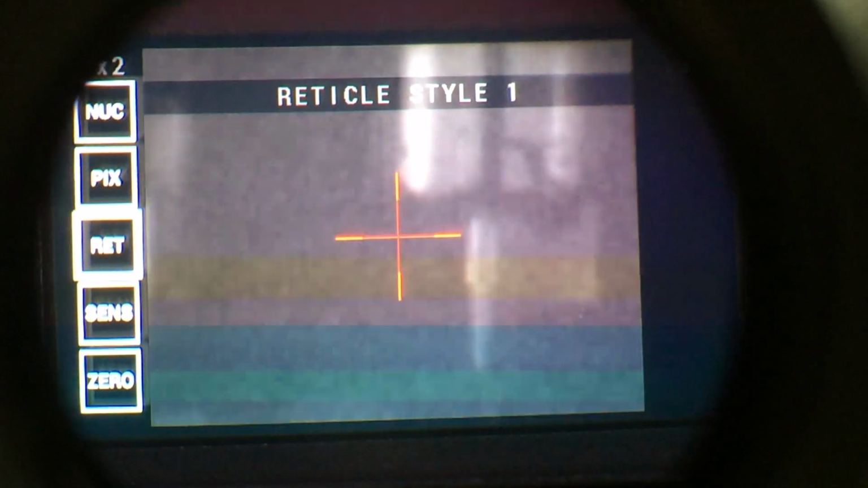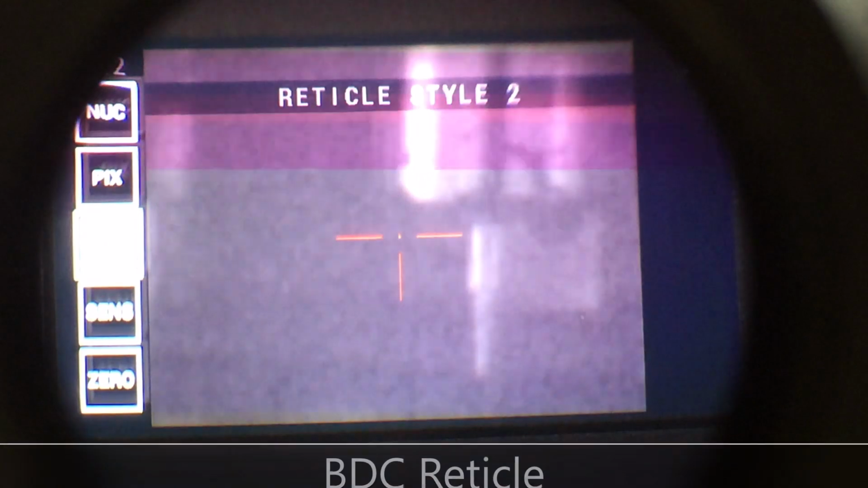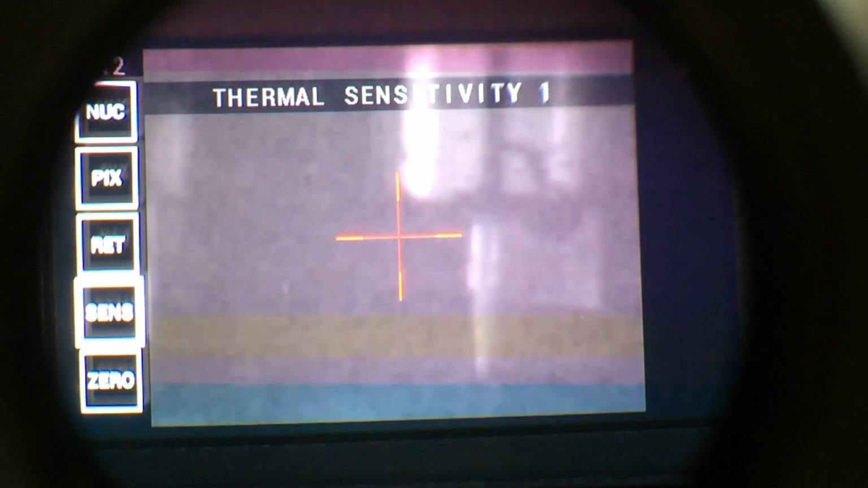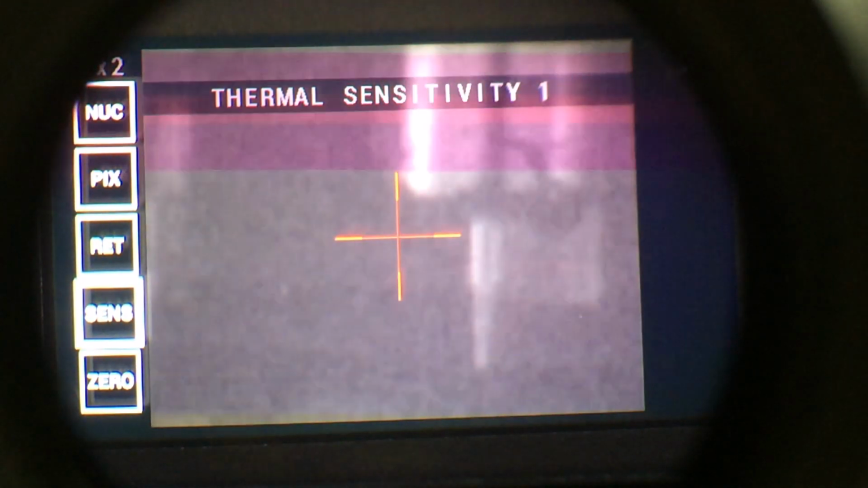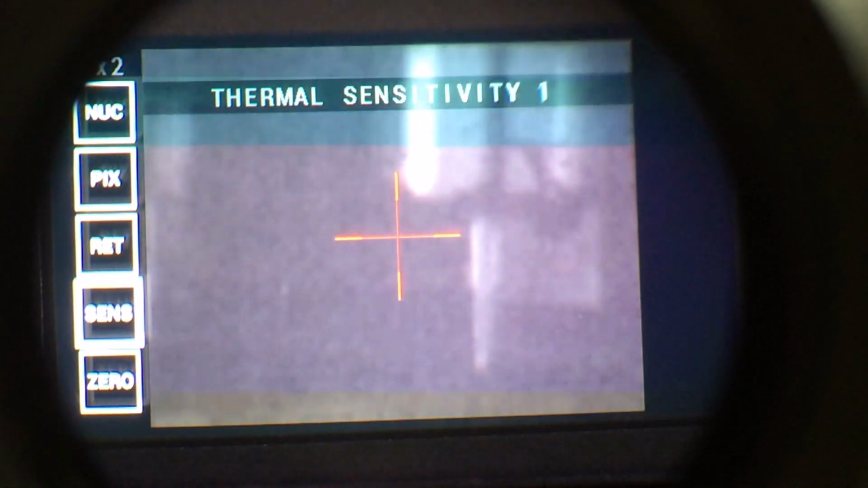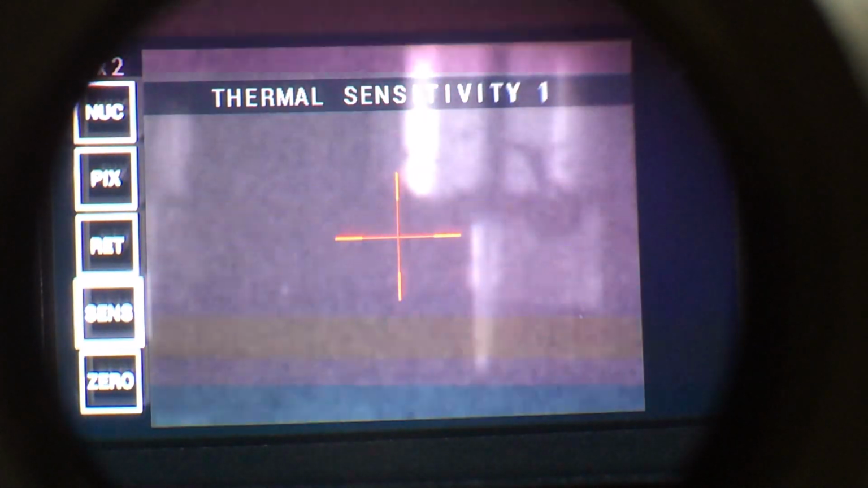Next one down is going to be your reticle styles. So you've got just a dot, you've got a range finding reticle, you've got the 3-hair center dot reticle, and then your duplex, which I'm sure most of you are familiar with. Your thermal sensor sensitivity option gives you the ability to adjust the thermal sensitivity of the thermal optic. That's something I have not yet had to use. Right now I'm in the garage, aimed at a key cutter, and I went outside. I've never had to adjust the thermal sensor on this.